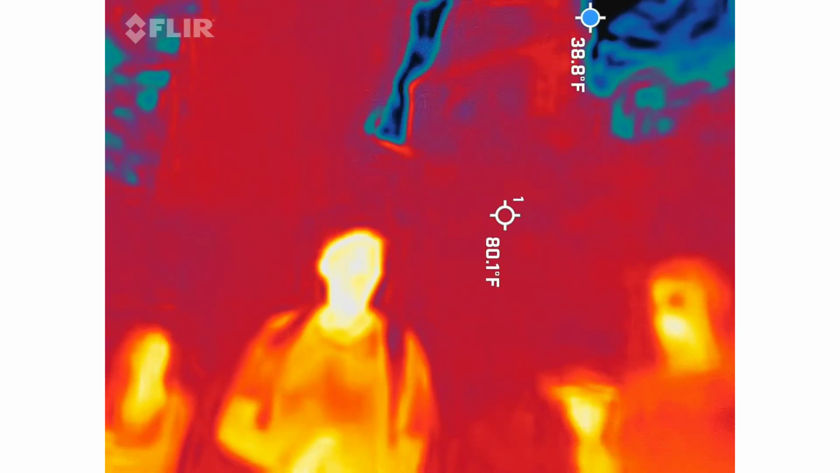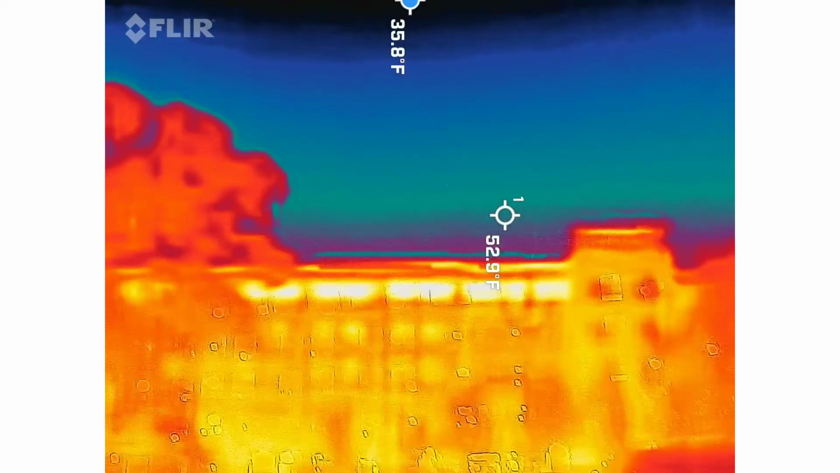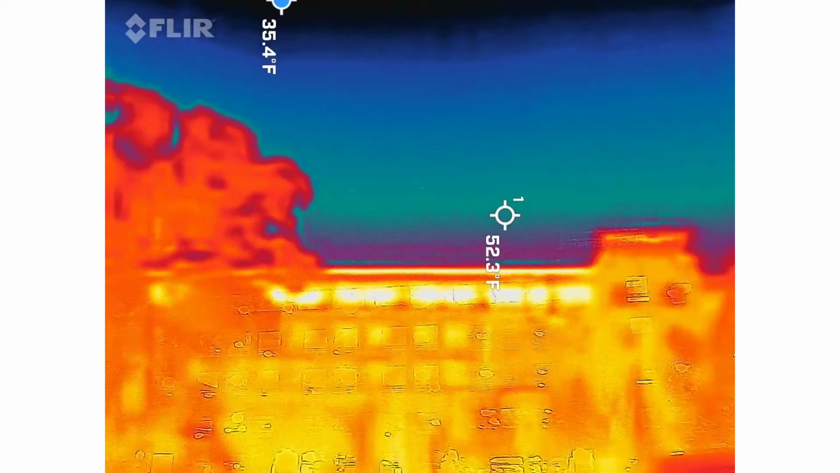All right. So we're actually here because of that little building over there with the crosses on it. Those are not crosses, by the way. Those are earthquake bolts. If you're not familiar with earthquake bolts, they're basically turnbuckles.